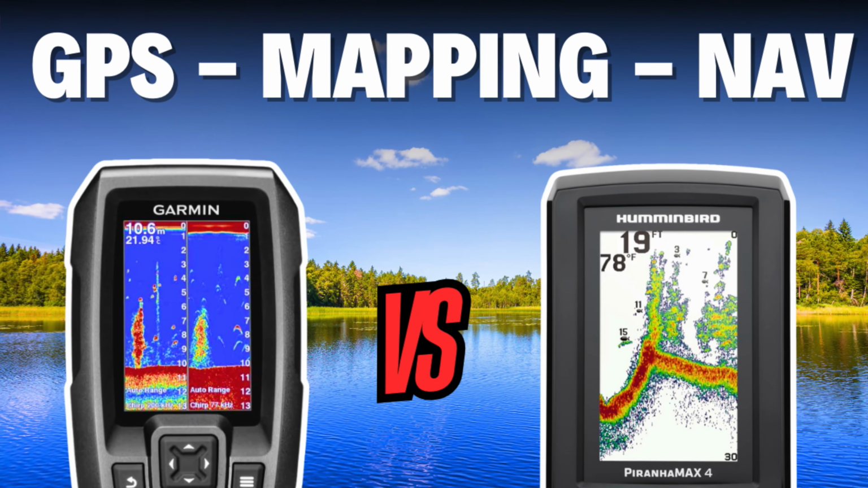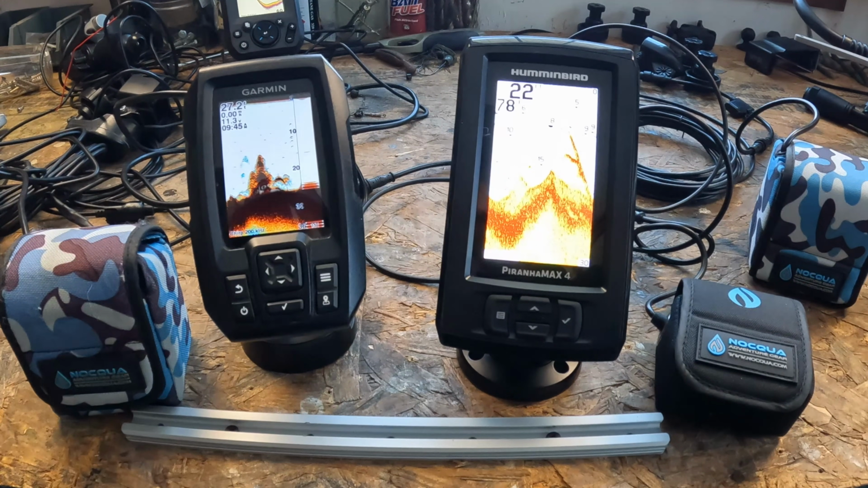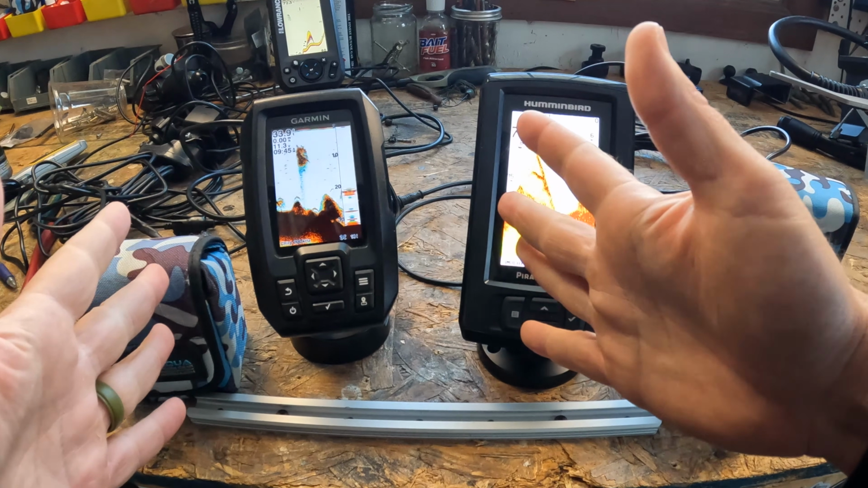Now let's talk about GPS mapping and navigation. This is where everything really starts to separate these two units. So we're not talking road maps, we're talking marking spots, tracking drifts, logging waypoints, following your path, monitoring your vessel speed.